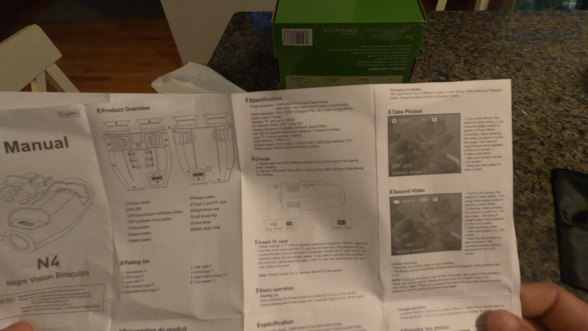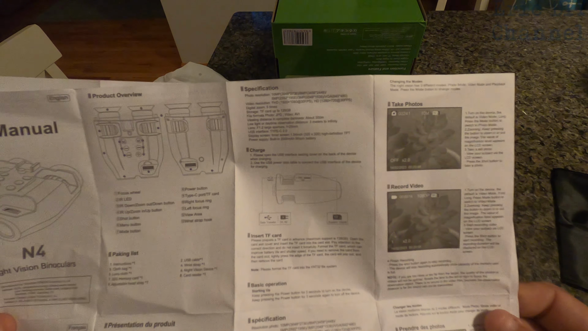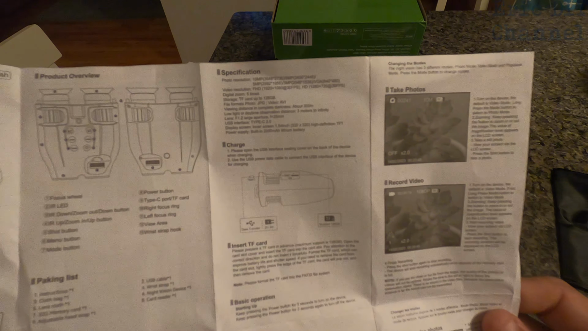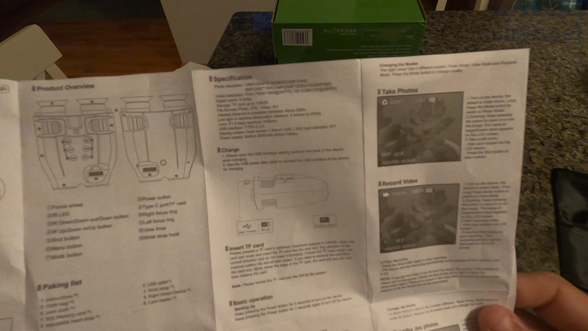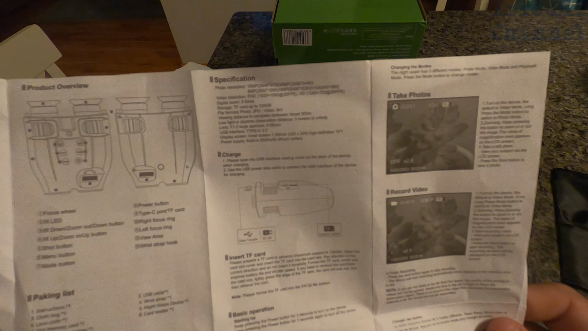Viewing distance in complete darkness is about 300 meters, so probably about 900 feet or so. Low light or daytime observation distance is 3 meters to infinity. The lens has an f1.2 large aperture. Display screen on the inside is 1.5 inches or a little bit over that, and it's 320 by 320 high definition. The power supply is built in 2,000 milliamp hour lithium battery.